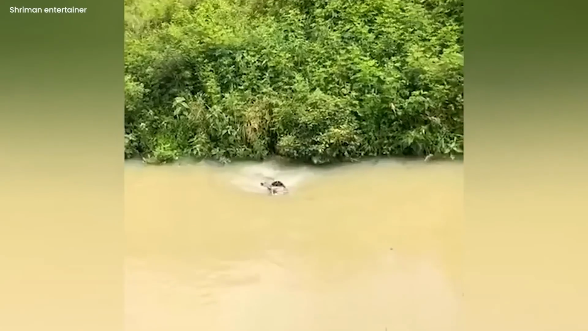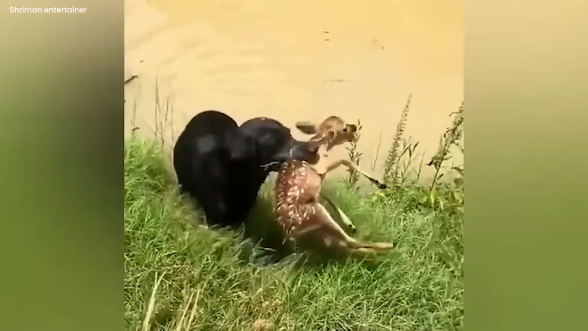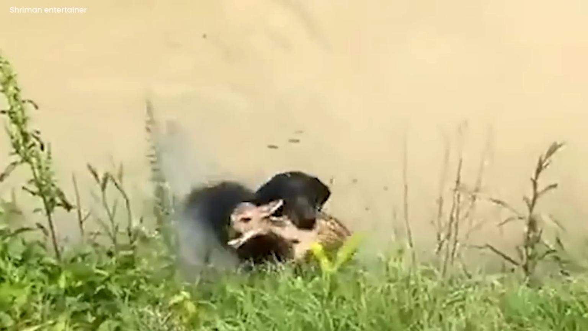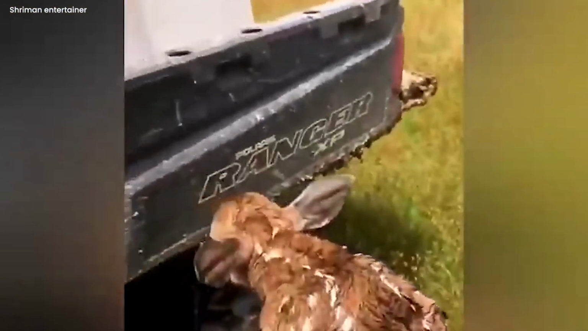Brave dog rescues. To save a helpless baby deer, a courageous dog bravely swims across the river. As it struggles against the current to carry the deer to safety, the dog's unshakable resolve is clear to see. The dog's efforts, supported by its owner, are successful in saving the deer, earning it genuine applause and a good boy remark. This inspiring story of bravery shows the connection between people and animals in the face of difficulty.